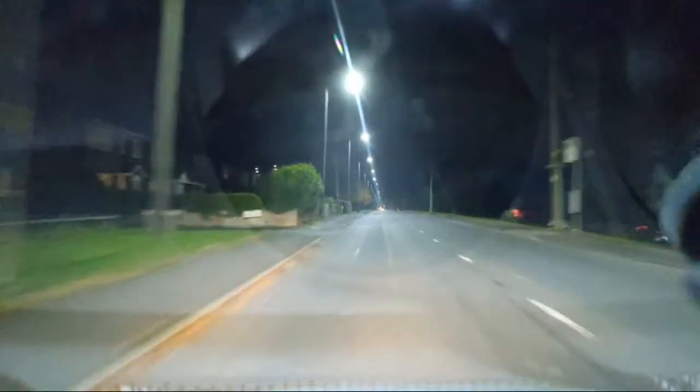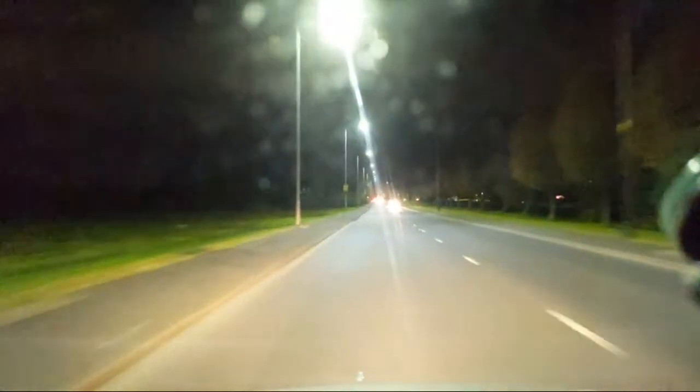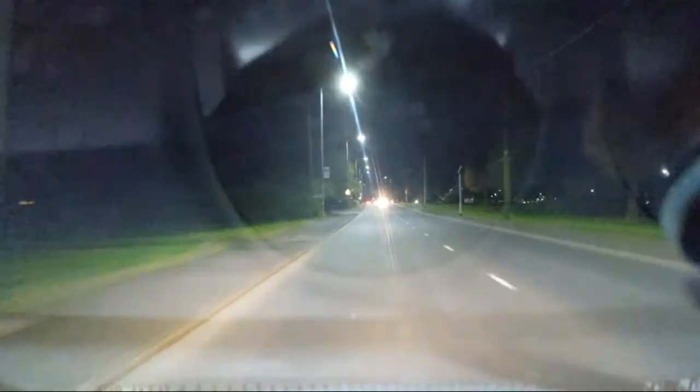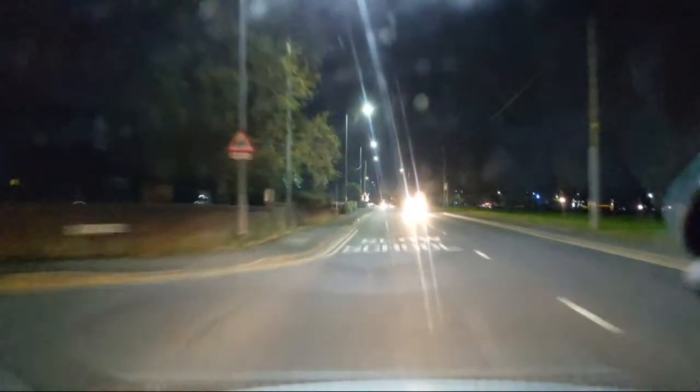Thinking about it. There are cars coming the opposite direction now, so that'll probably put them off. Again, there's a lot of traffic. I see lots of lights around here of cars. I don't know what's going on at the minute.